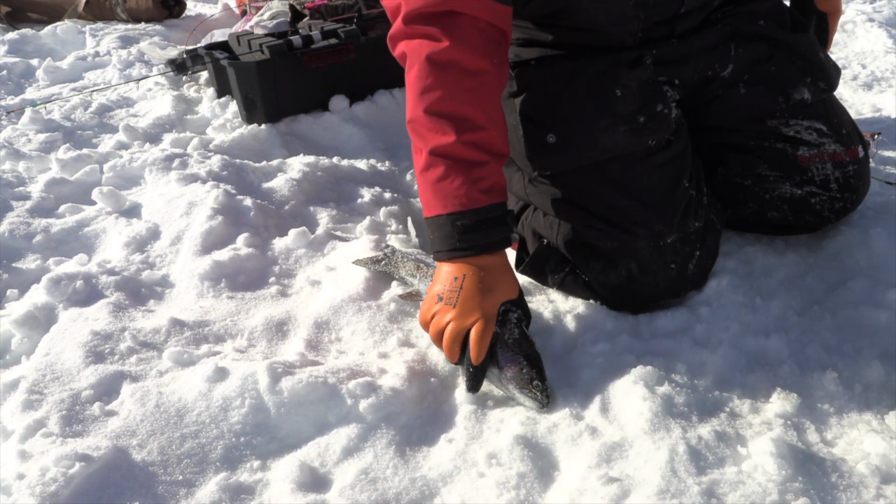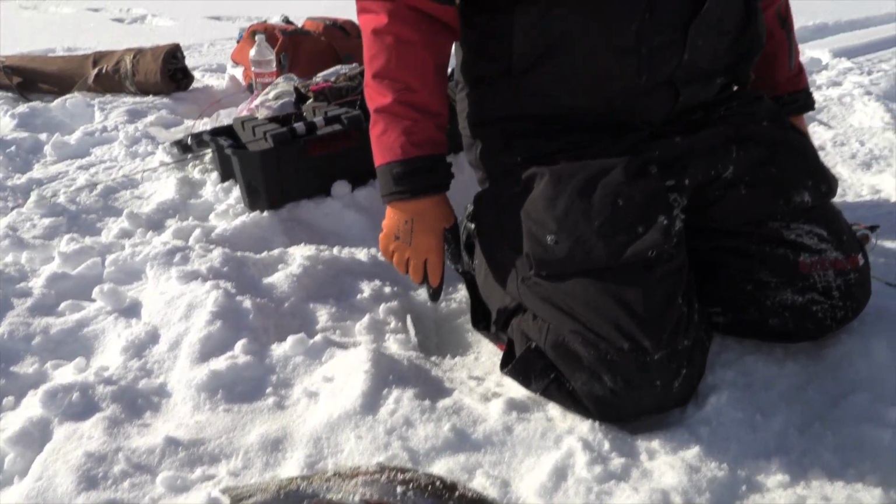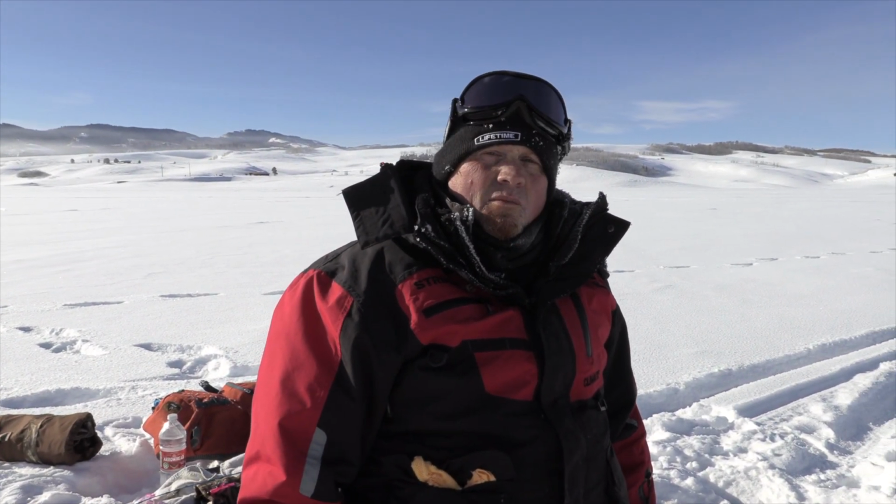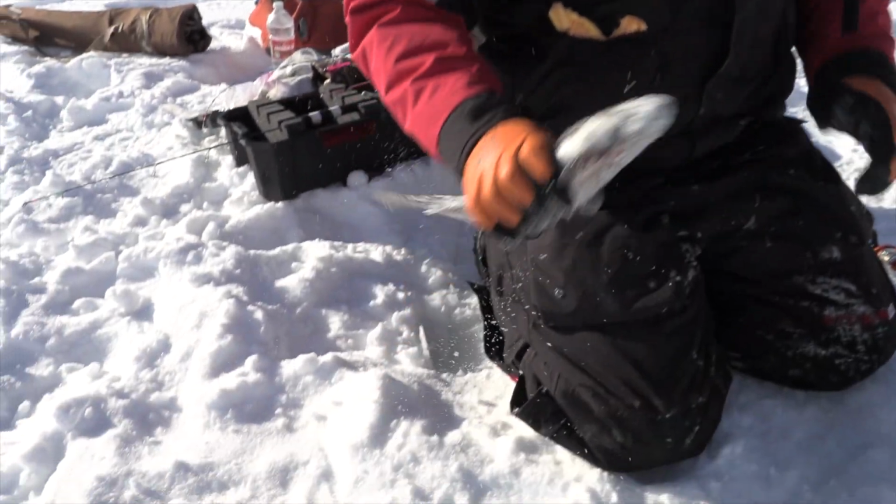In fact, you know what? I'm gonna take that guy home with me. He's gonna go on the smoker. So that guy's going home. If I get another big rainbow, I think I'll take him home too. It's time to smoke a little fish. You know, I like to roll them up and just, I'm kidding, put them on the smoker. What am I talking about?